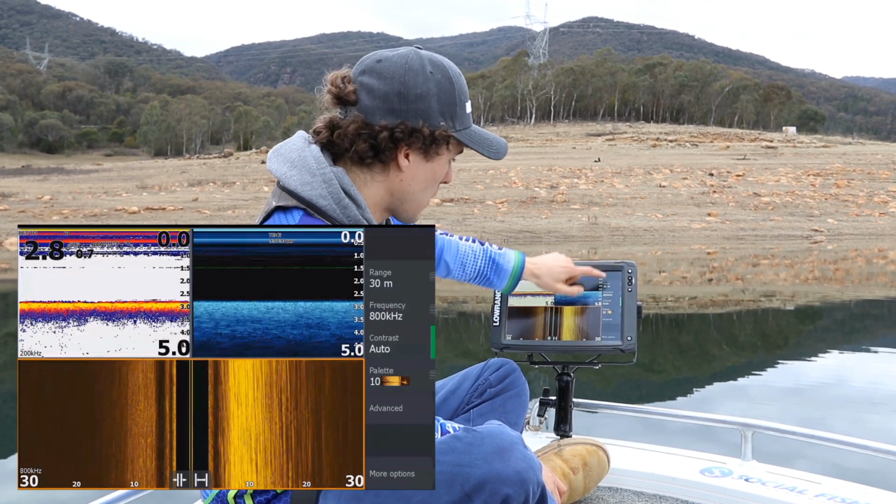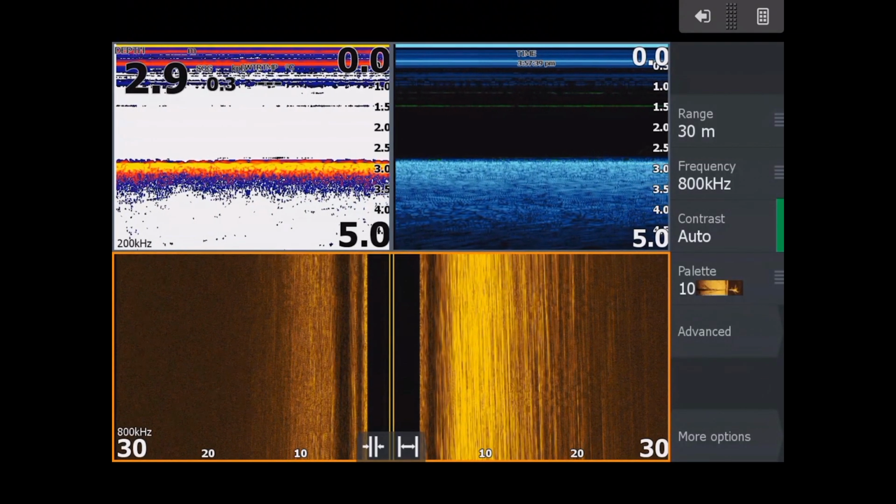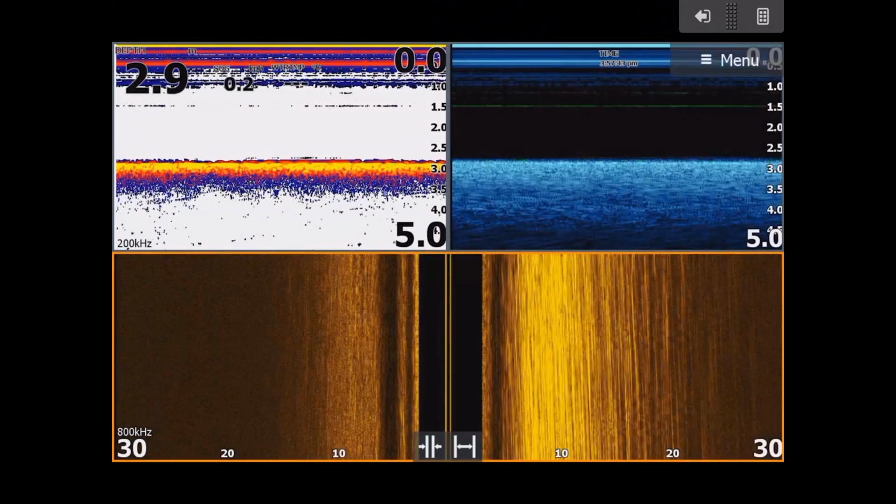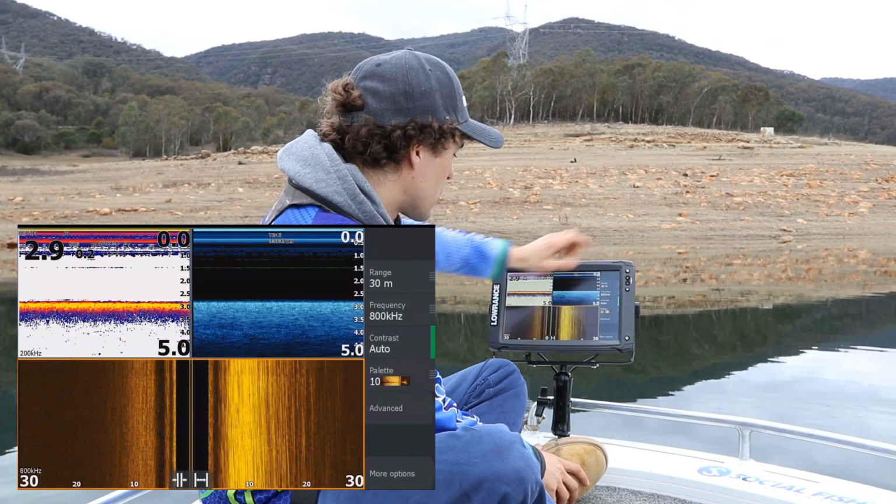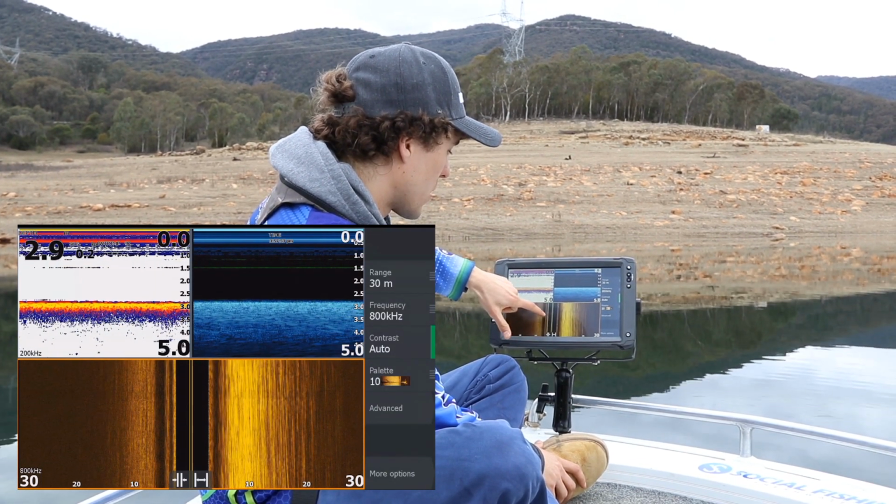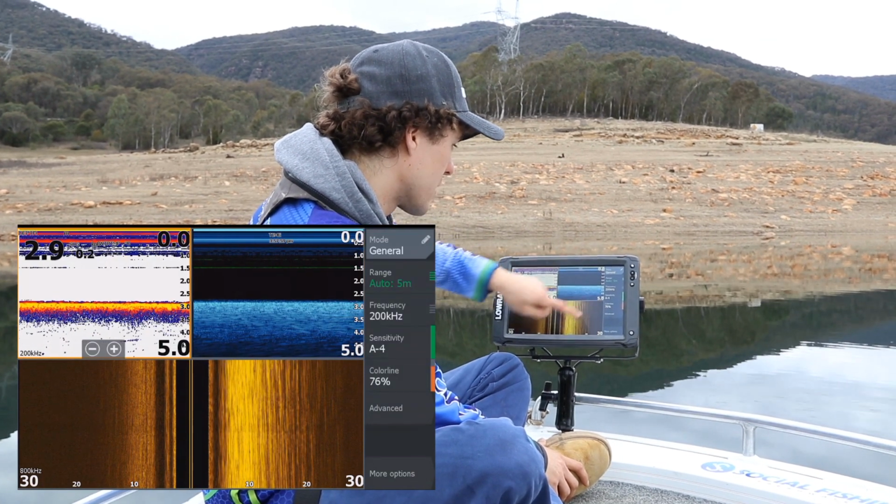So now I just want to talk about a few of the features down the right hand side. Now you might be seeing this screen here and there's not much going on. It's because we're sitting still. So when we get moving, I'll show you exactly how good a picture it does draw. Now what I want to talk about is your frequency. So up here I've got menu. Now my range is coming up because I've clicked on my side imaging. I can click on my down scan and I can click on my sonar, and it changes what's going on the right hand side here.